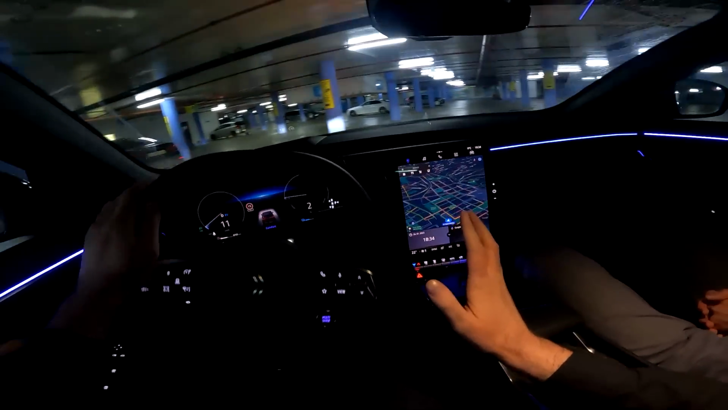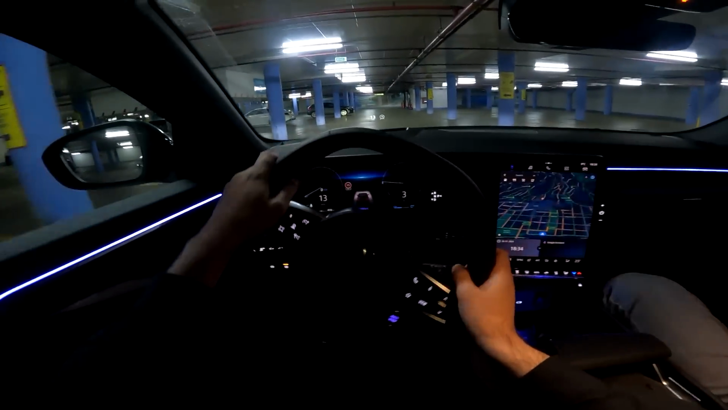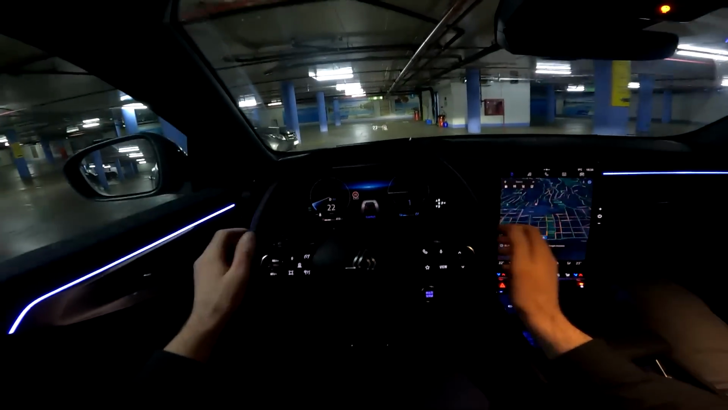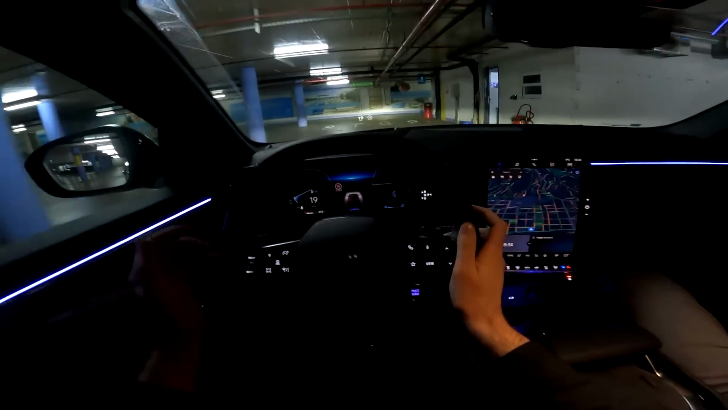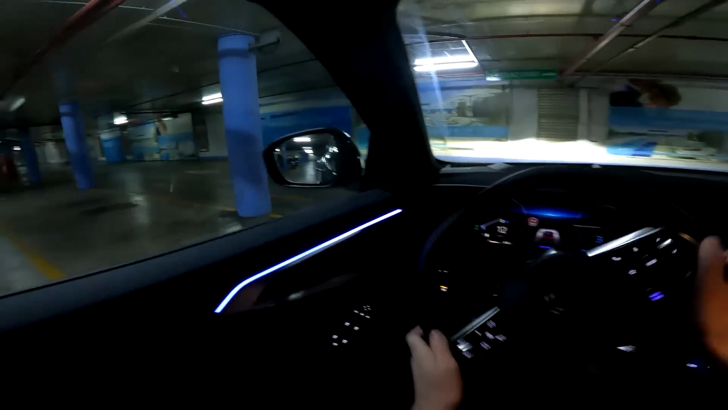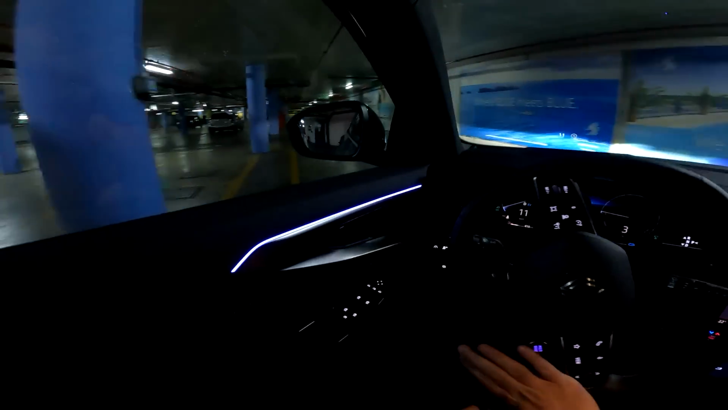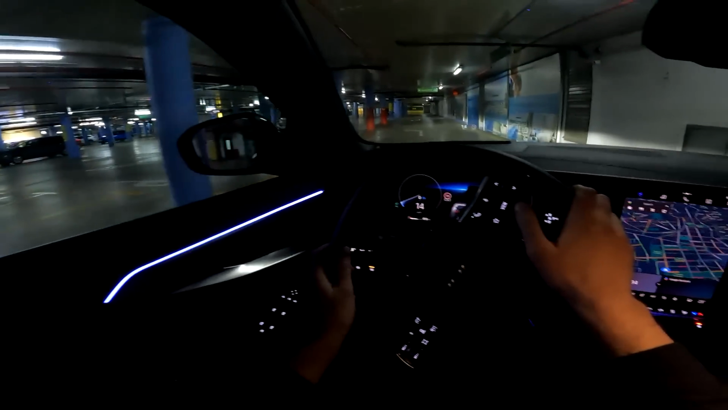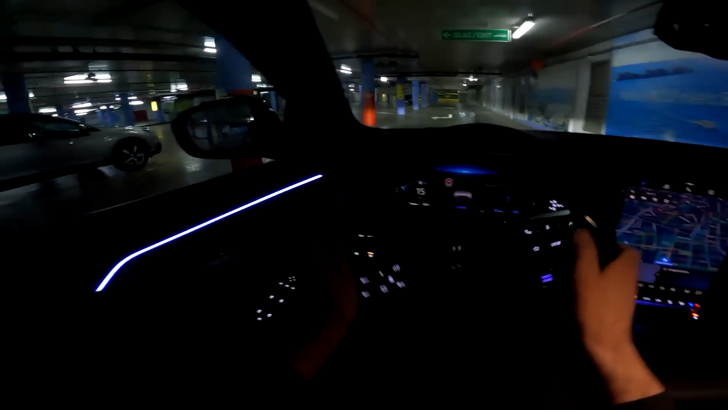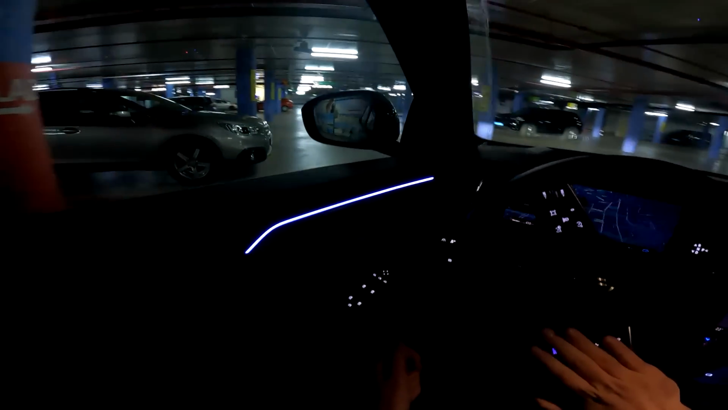So first thing you notice inside is this beautiful new interior. This car replaces the Kadjar, and it's much more modern in terms of exterior and interior design. I really love this new layout from Renault. So in front of us we have the 12-inch digital cockpit with different views that are available. 4 views are available. You change them by just pressing this view button.